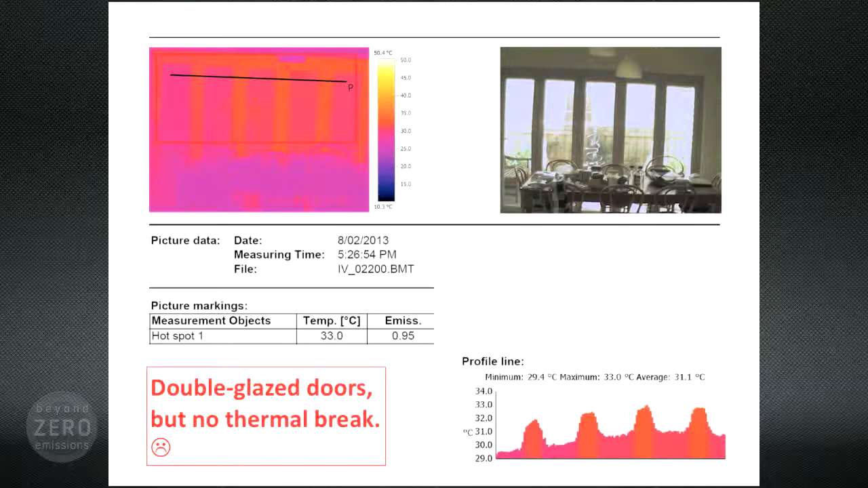Well, it means that the frames are simply aluminum the whole way through. And aluminum is about the best conductor of heat and cold. So you spend a lot of money on double-glazed windows, but you're using aluminum for the frames. And so that's letting a lot of heat in. So sure enough, there's probably more heat coming through those door frames than the owner would prefer.